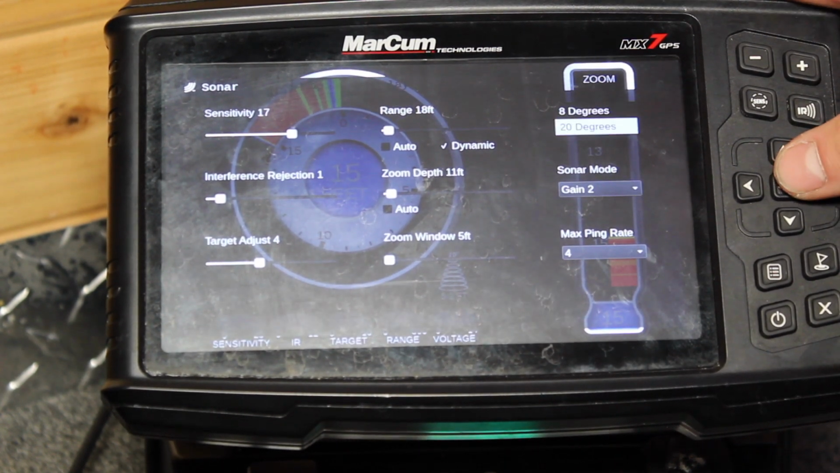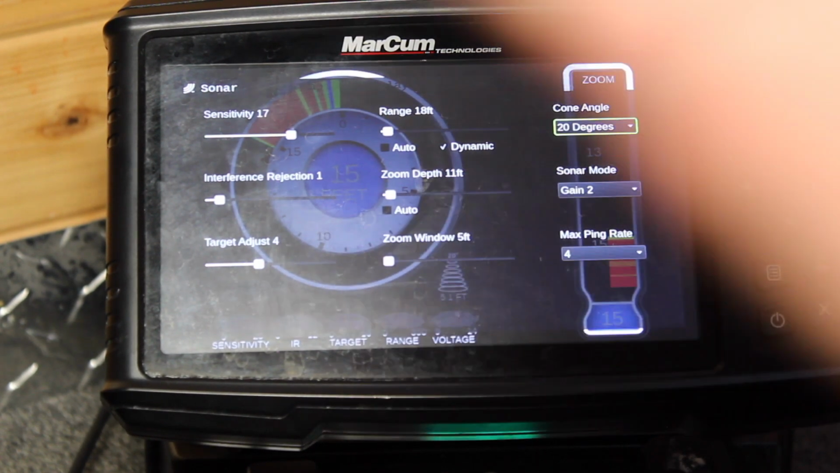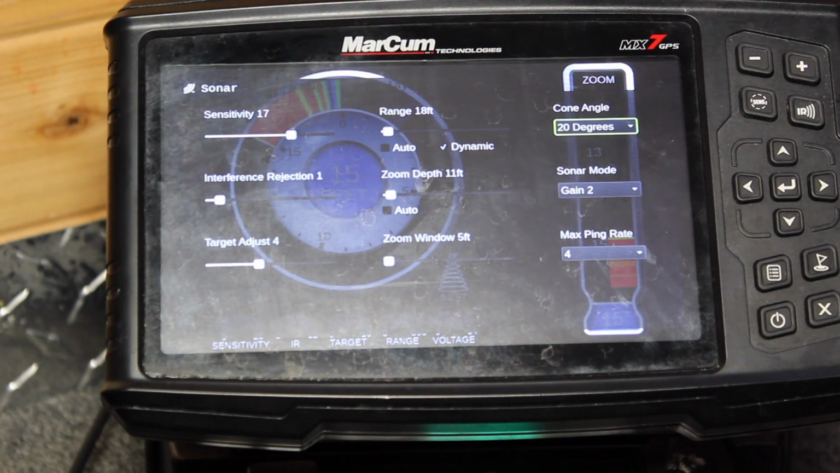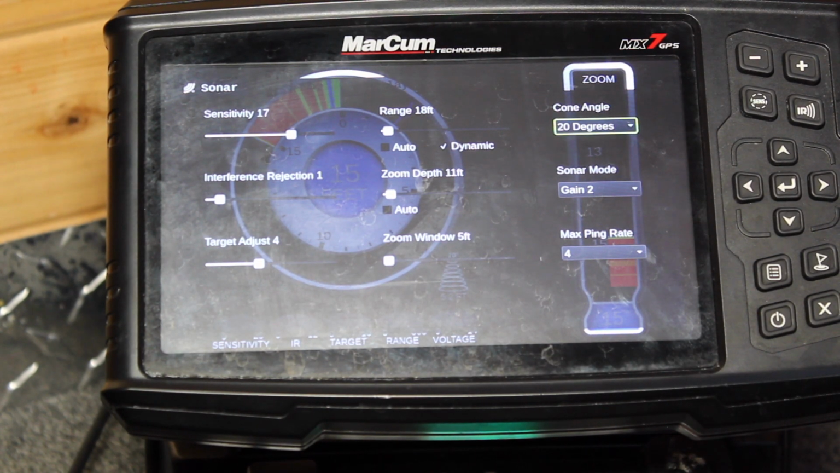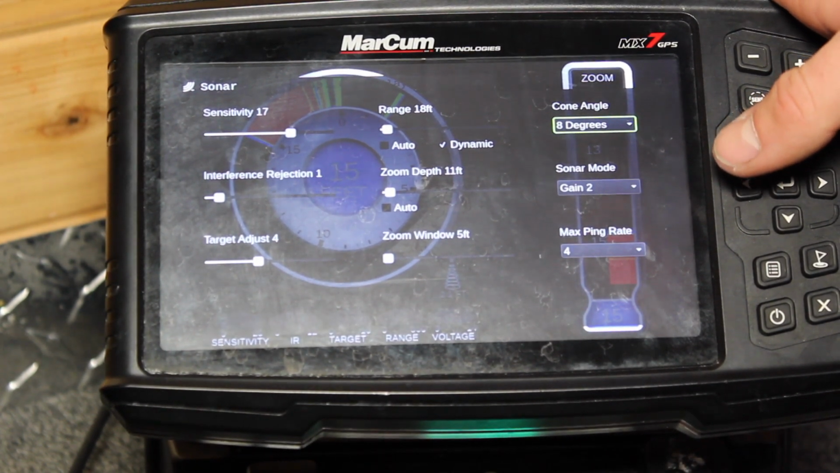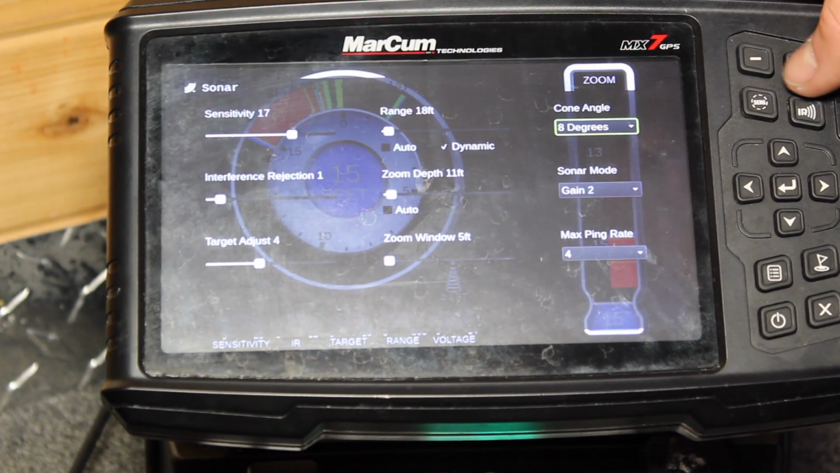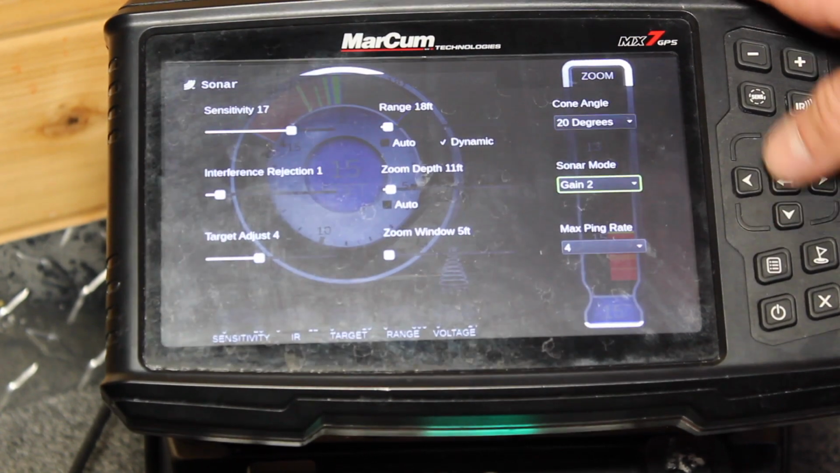Next one, cone angle. You can have it at 8 degrees or 20. I keep mine at 20. You get a broader range. If I'm fishing in the house with a couple guys, especially super close, I am going to set it on 8 because you get a smaller cone angle, and that way you're not picking up other people's jigs. And I'm also doing that if I'm in deeper water fishing multiple lines, because then it'll pick those up if you're on 20. So I'm going to set that back to 20 here.